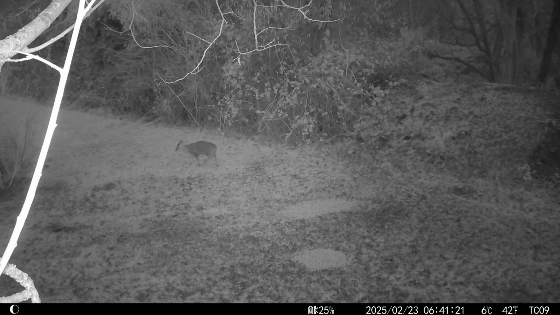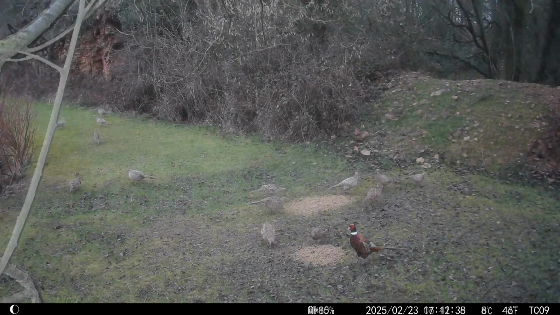This is a muntjac deer. This was introduced into the UK back in the early 19th century. It comes from Asia. It's a really small deer. It's got tusks, little antlers, size of a medium dog, and it also barks like a dog. So yeah, it's quite nice to get that on footage.